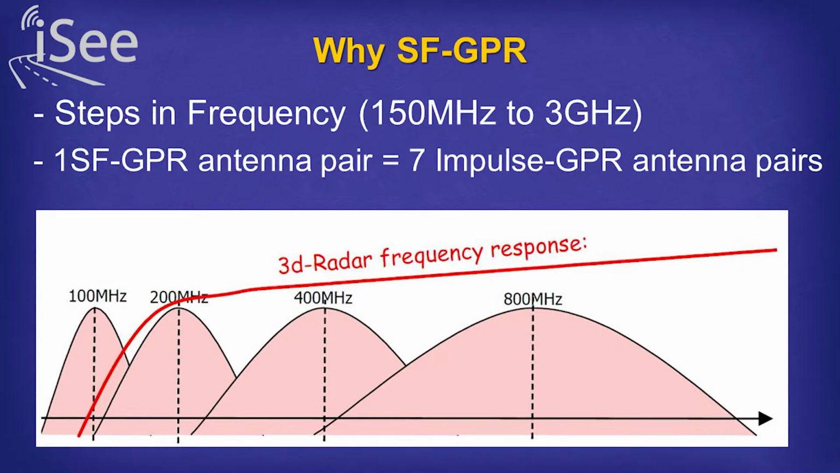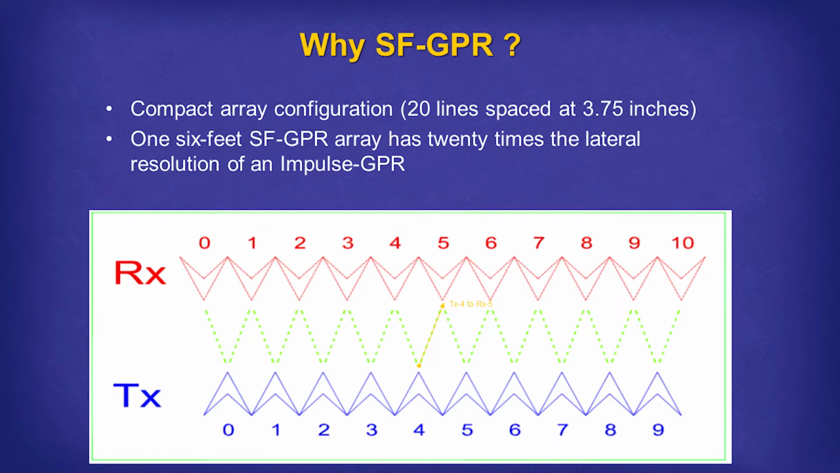So now the step frequency portion is taking the electromagnetic waves over a number of frequencies, which are 150 megahertz to 3 gigahertz for the antenna system that I currently operate. And that's basically equivalent to 7 impulse GPR antenna pairs. Here's the transmitter and receiver diagram showing that you're basically getting a full scan of your features, whether it be a bridge deck, pavements, or ground cover.